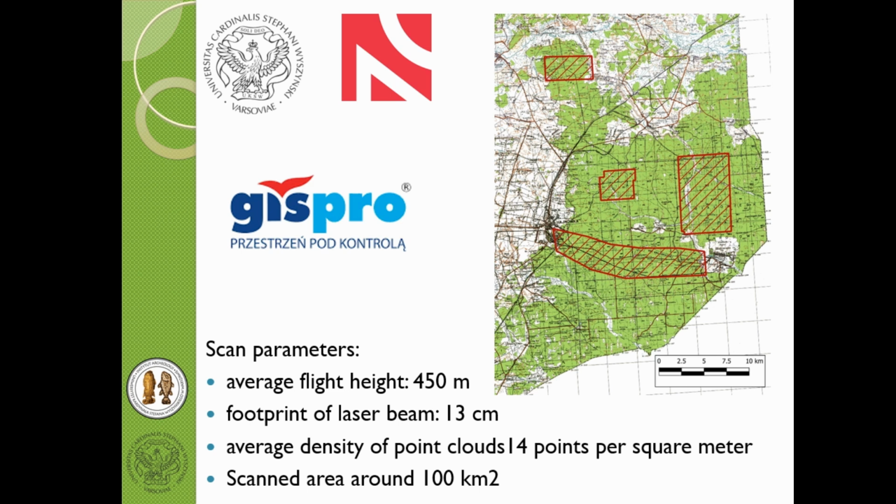Because of that, we were forced to order from the GSPRO company some of our own LiDAR data from areas selected by us, which have interesting archaeological sites and features. The average flight altitude was 450 meters, which allowed a laser beam footprint of about 13 centimeters wide, and the average density of the point cloud was 14 points per square meter.